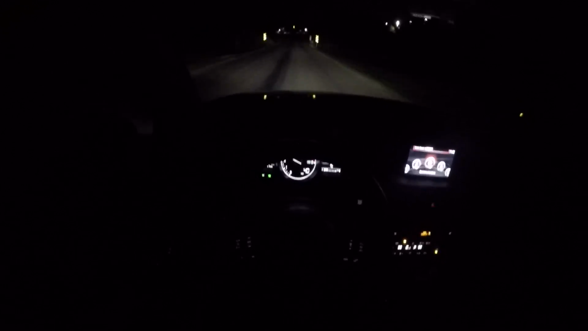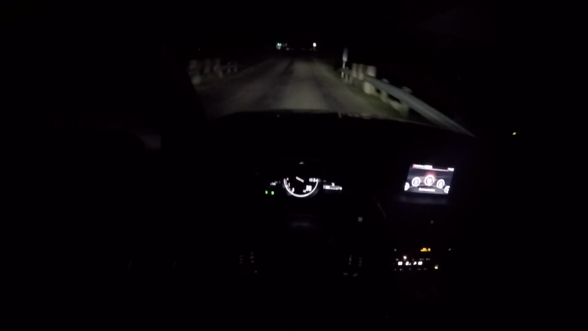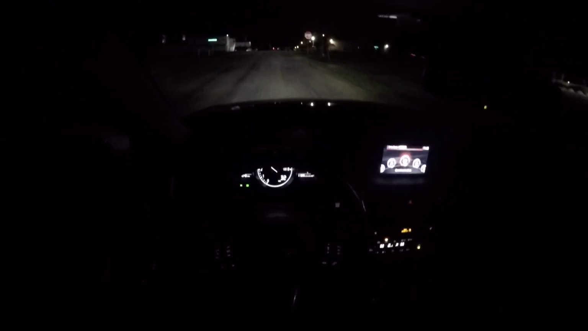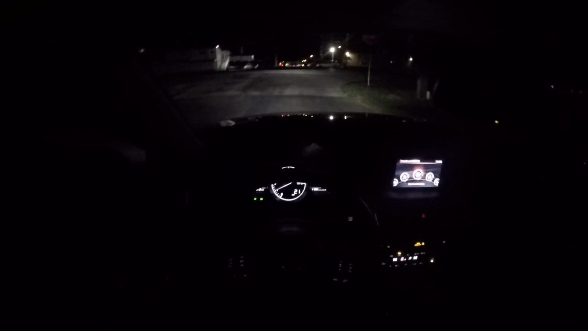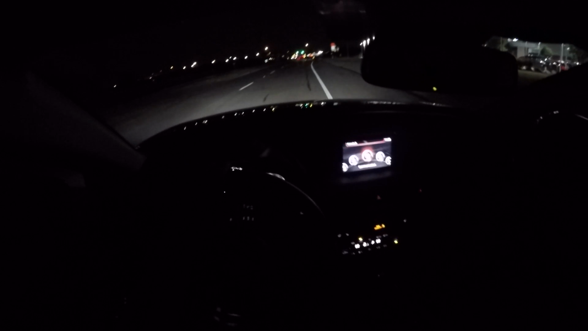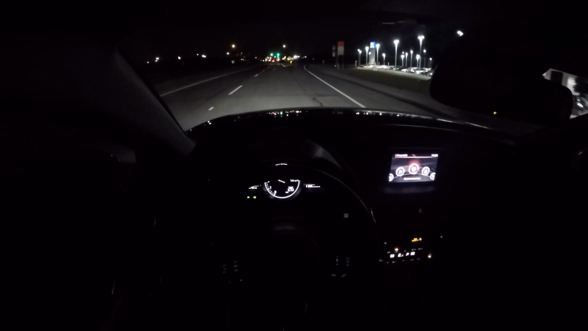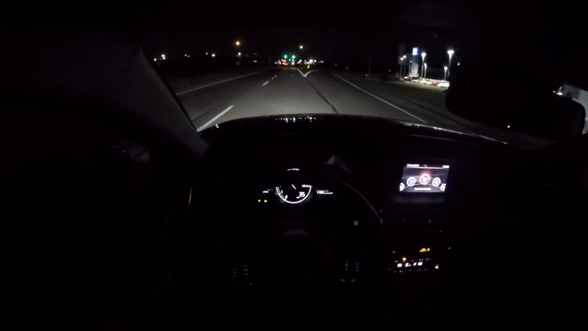So we'll see if it does it up here. Once again, not touching the lights. Looks like they're still on. Let's see if it turns them off at all.